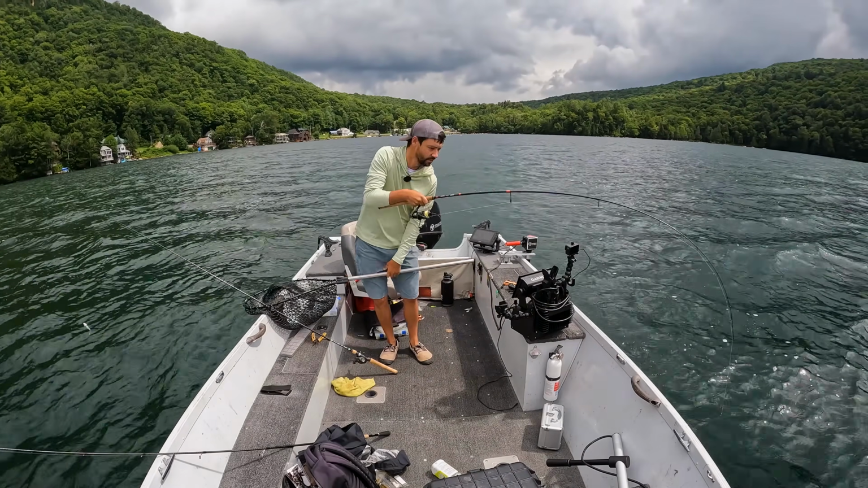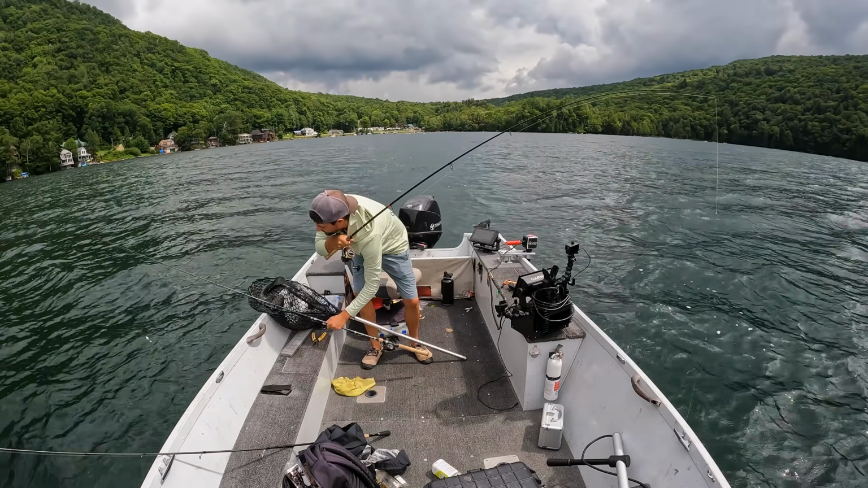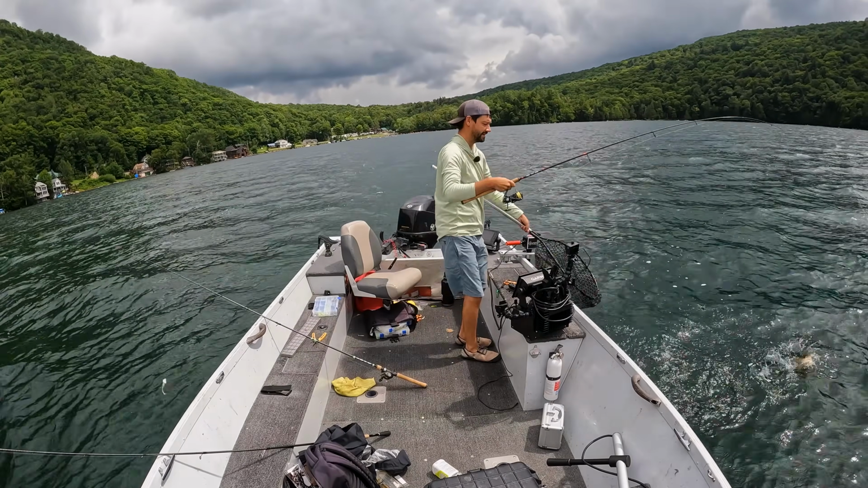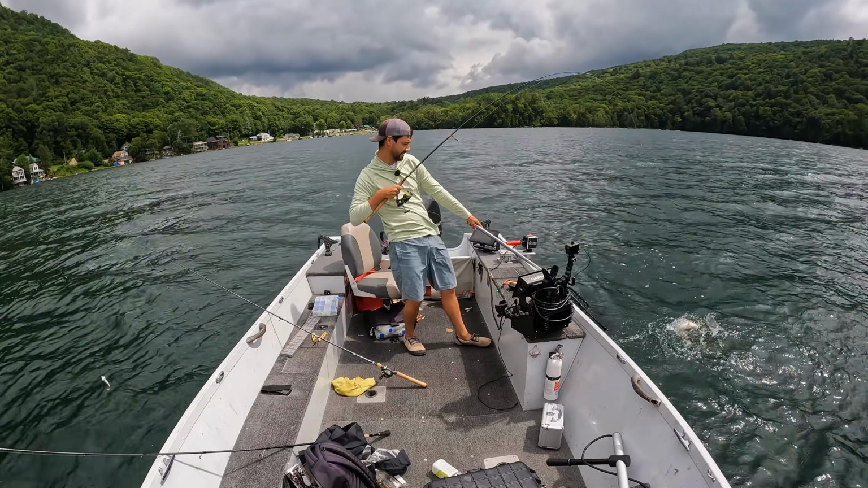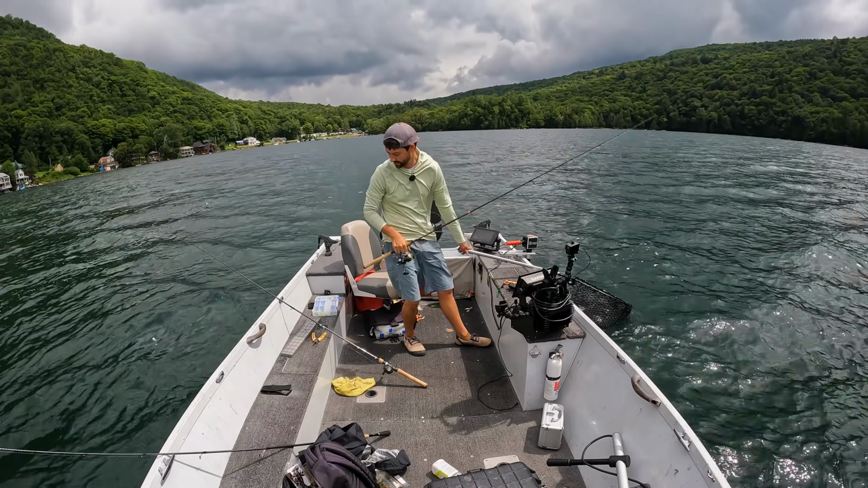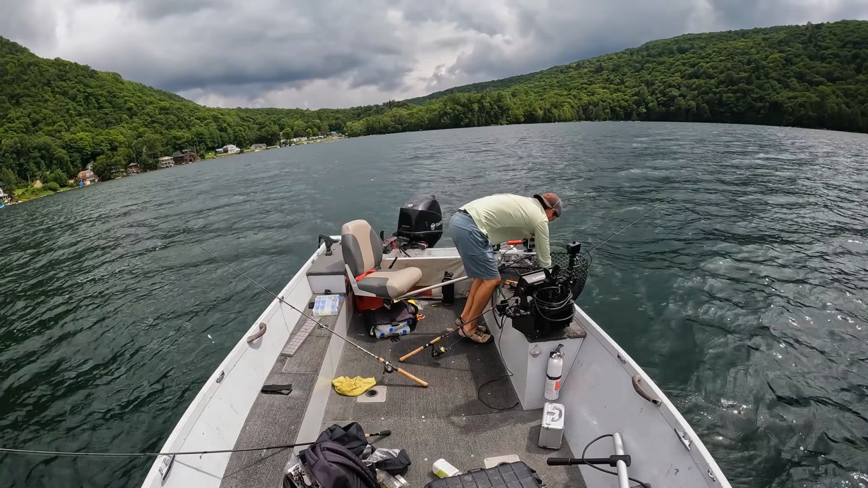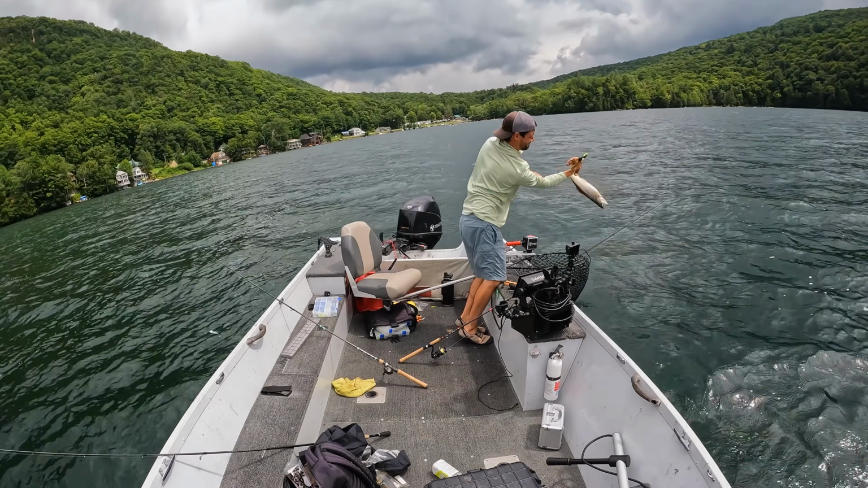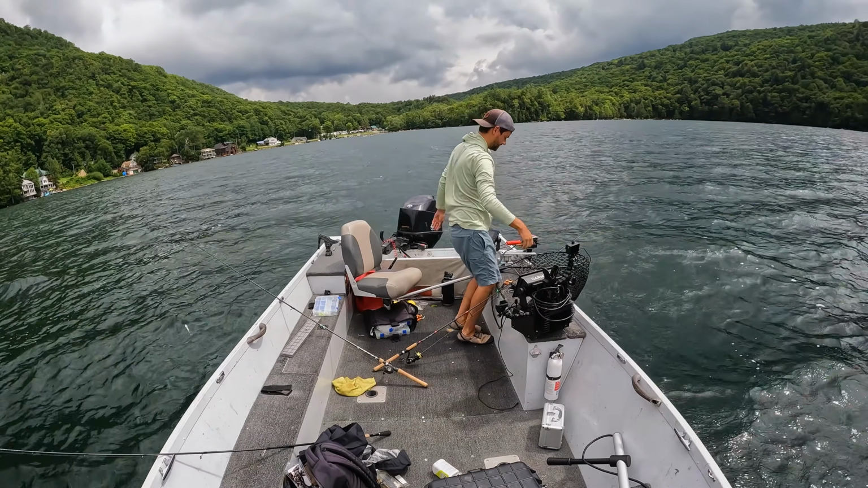It's just one tangled mess after another today, because I know there's big fish in here, so I'm trying to keep a rod rigged up with, you know, a big tube, basically. Just a little guy.